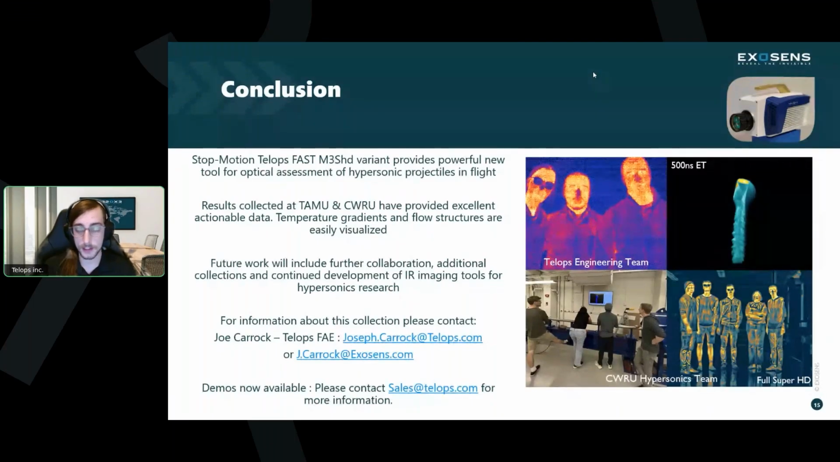We just actually did a collection for cold spray additive manufacturing with this camera last week that we're pretty excited about the data. And we'd also like to work with all of you. So whether you have a hypersonic range or not, please take our contact information there and let us know what you're working on and what you might like to work on with us. We'd be happy to help you advance your research and hopefully the field of hypersonics or other fields in general.